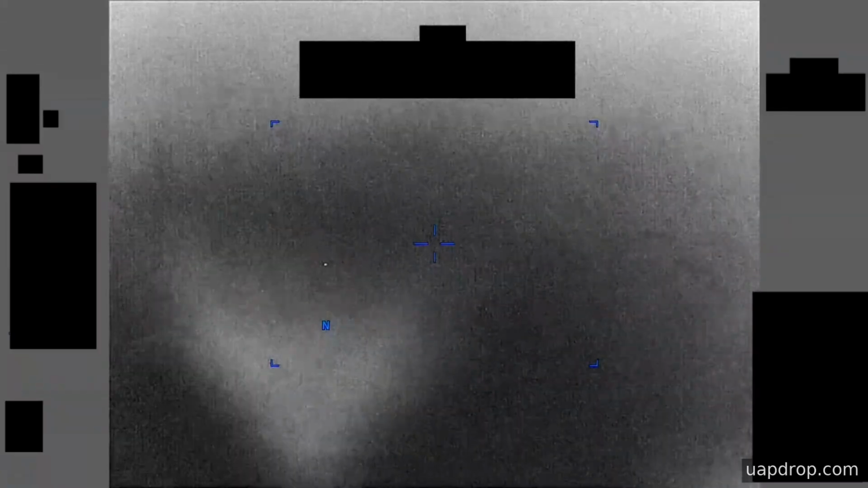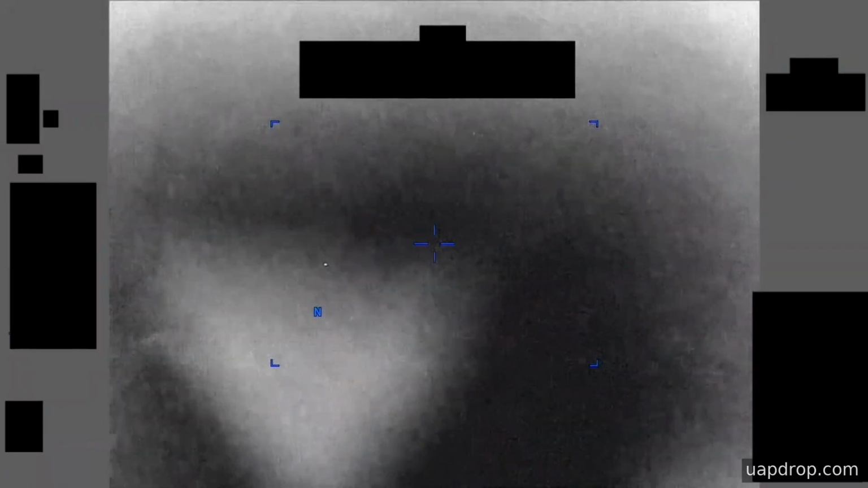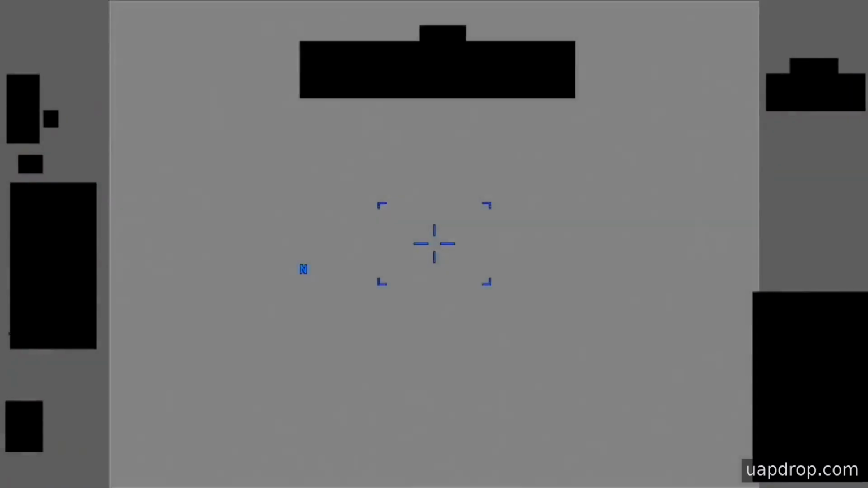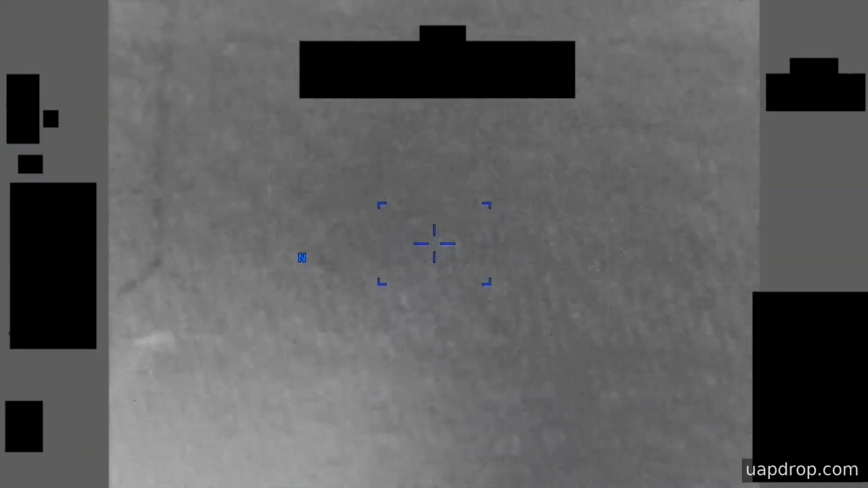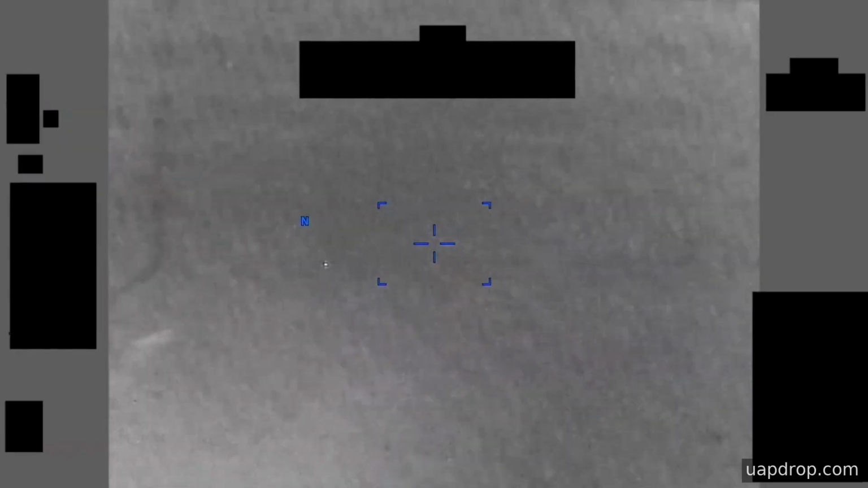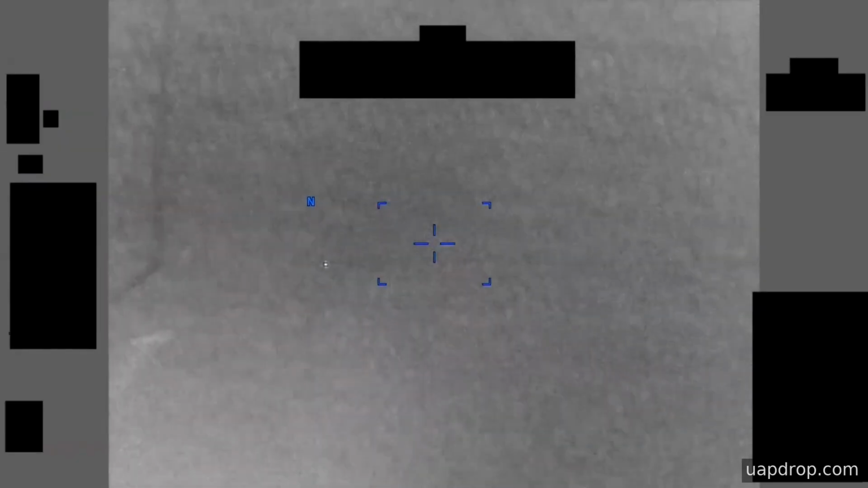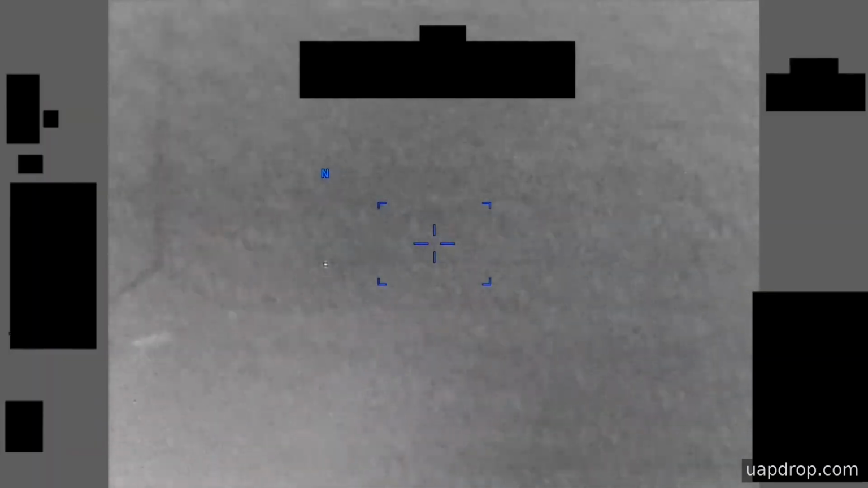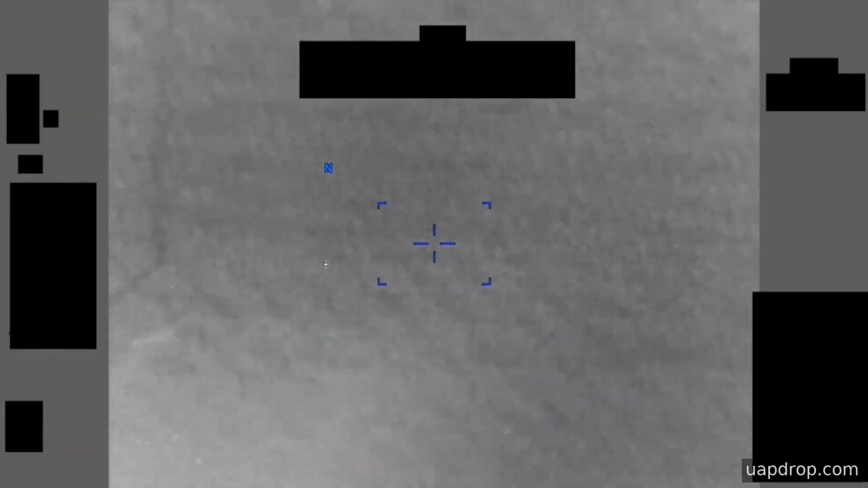This is 4 minutes, 53 seconds of infrared sensor video recorded in 2020 over the Arabian Gulf from a United States military platform. The clip was submitted by U.S. Central Command to AARO and later published by the Department of War under the Pursue program on May 8, 2026. The person who filed the report did not provide any oral or written description of the observation.